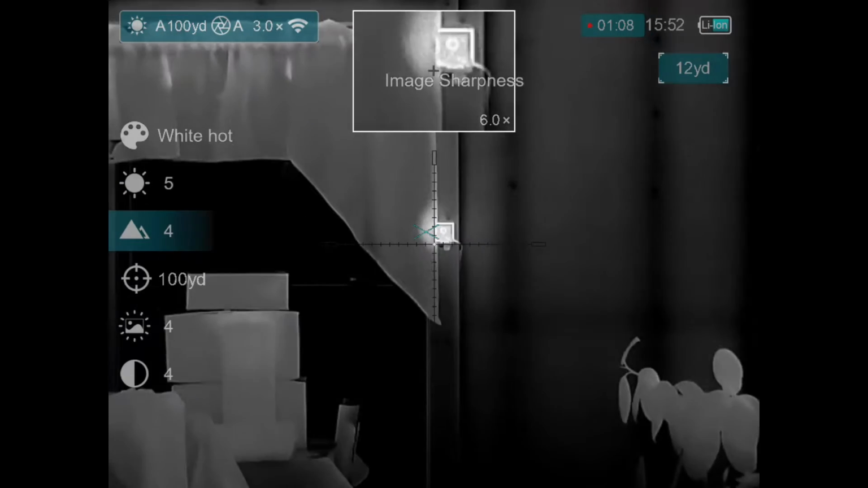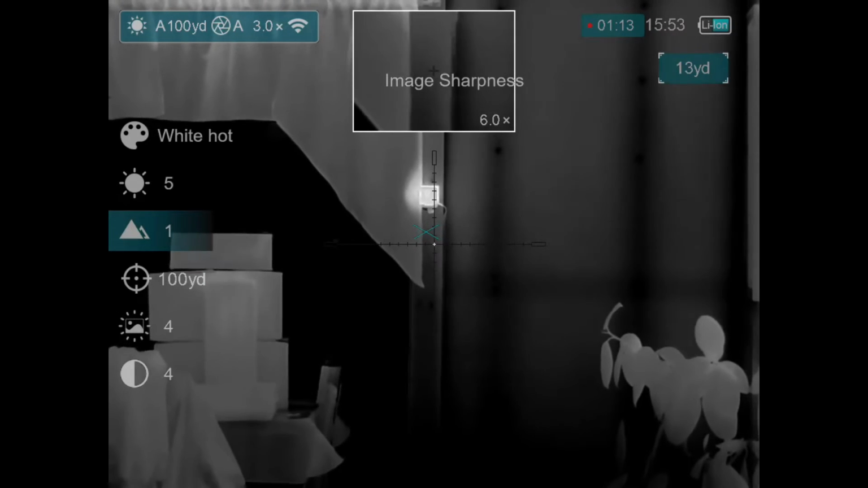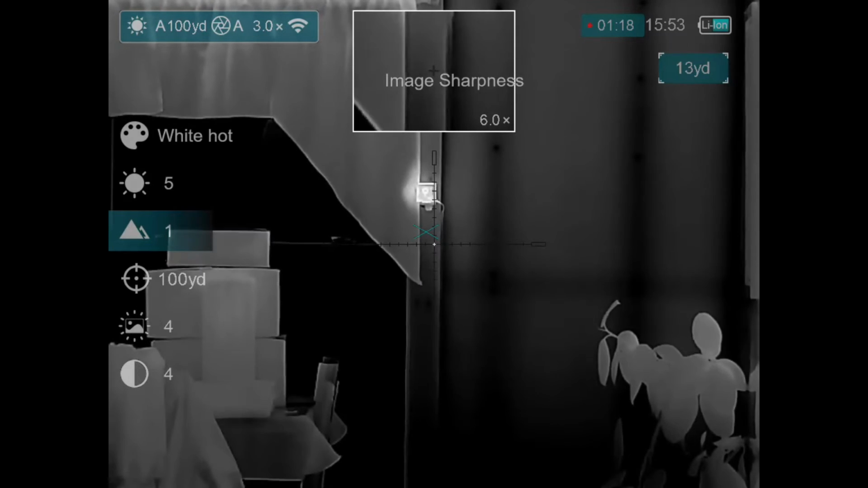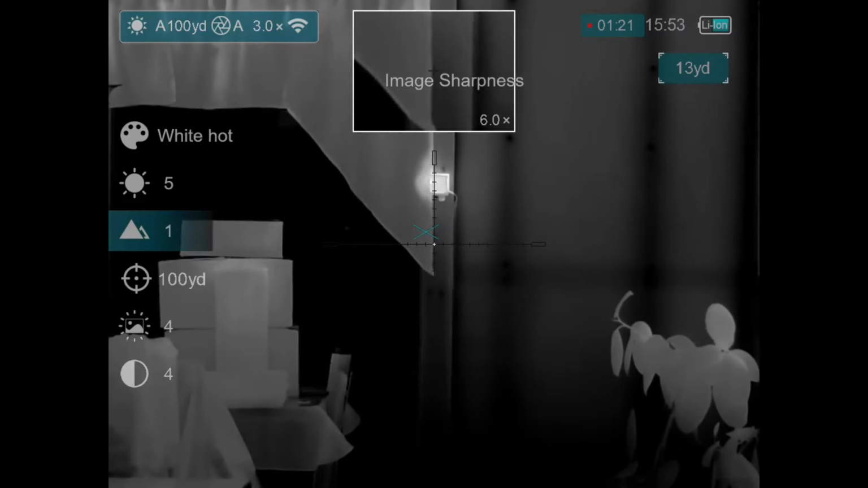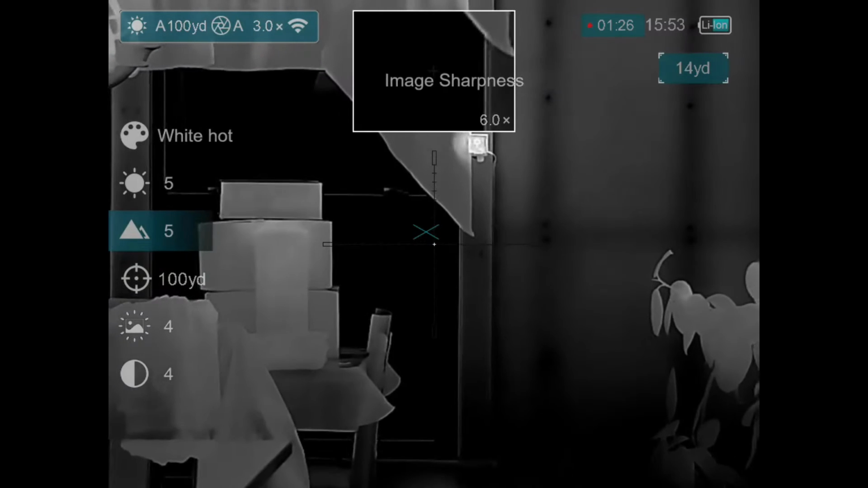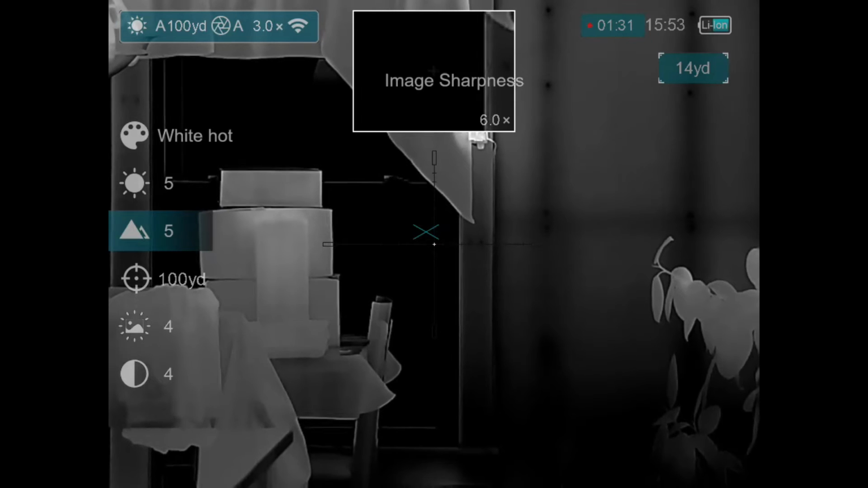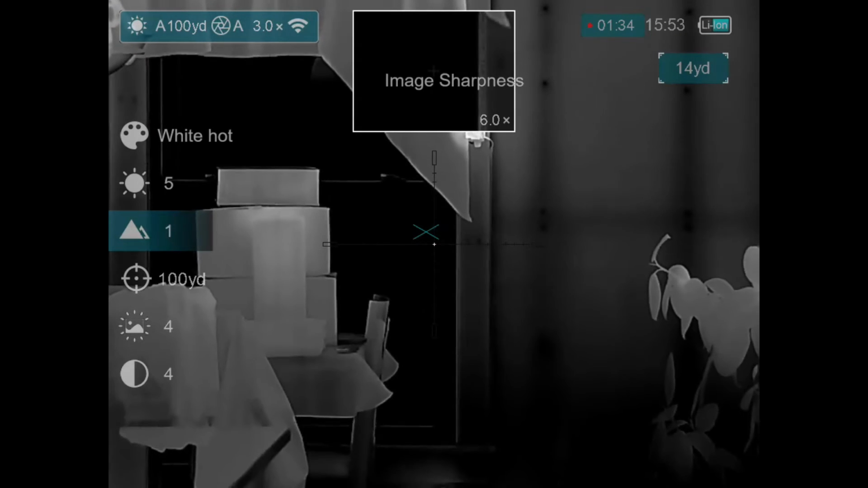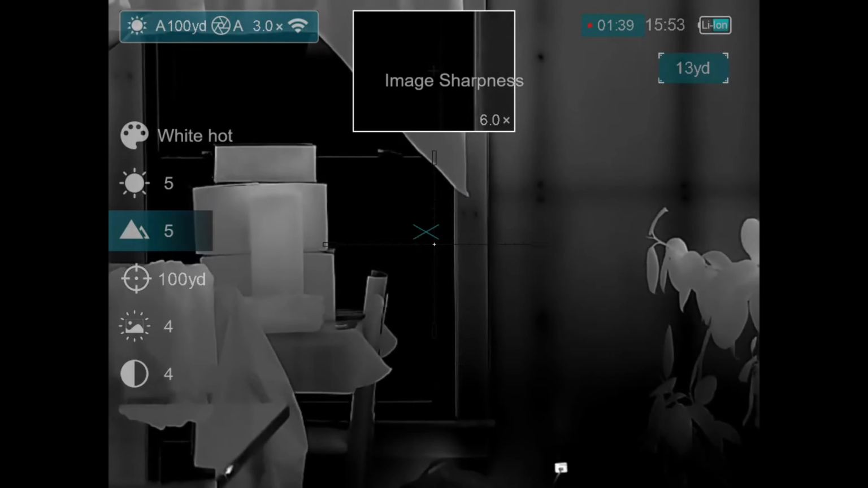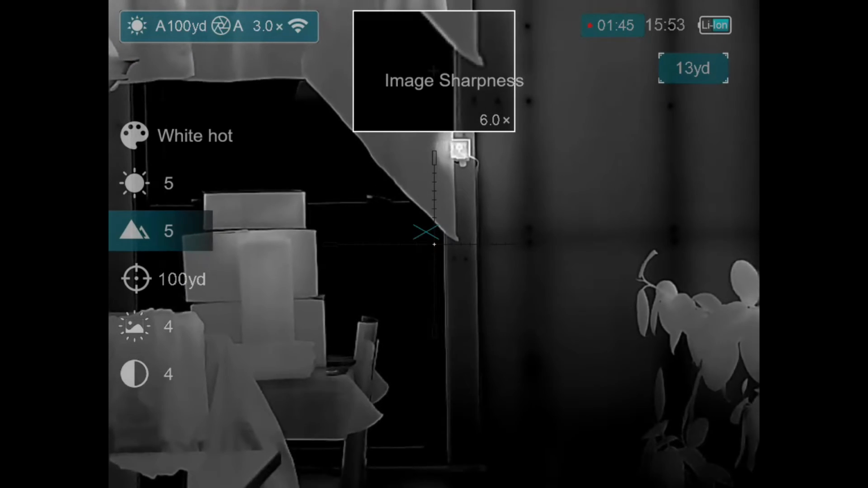Now this will be discernible on the video. If I turn that sharpness down, we're on 1, there's 5. I'll toggle between 1 and 5. There's 1, there's 5. You'll notice that's a window right there, and if you look at the window trim, there's much more detail in the 5 than the 1. I'm not really sure how they're accomplishing that, but it's really good, as long as it doesn't come with some type of latency or image grain or anything like that.